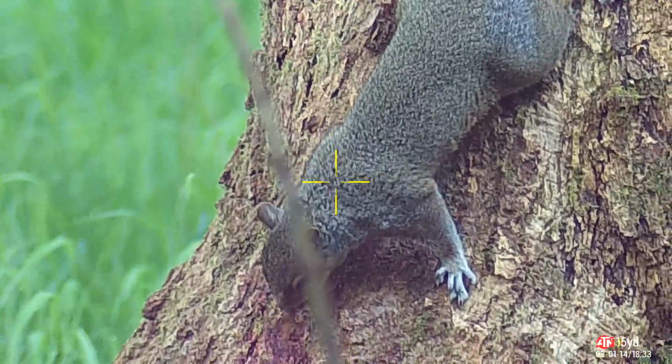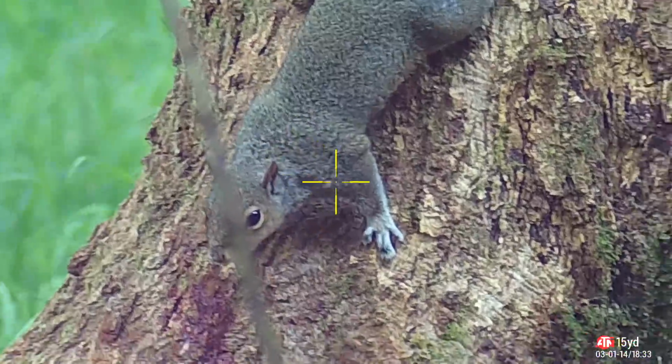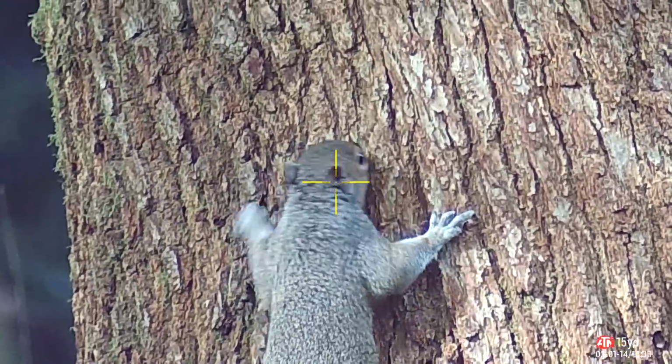He's having a good look to see where the mates go. I shot them all. And you're next.